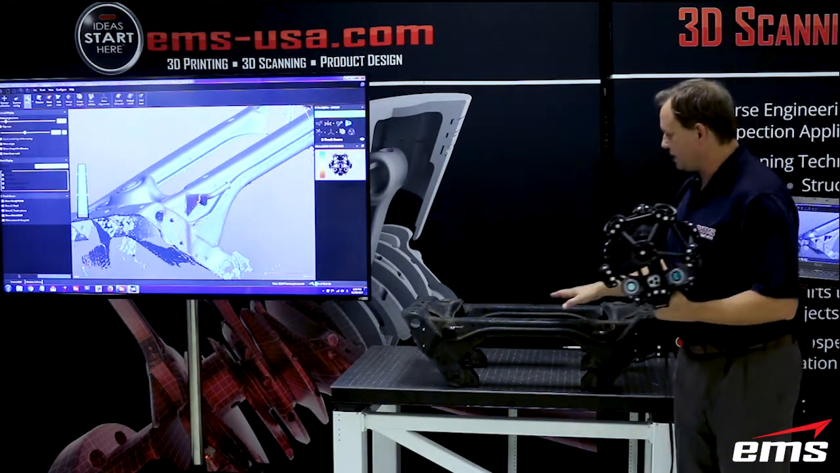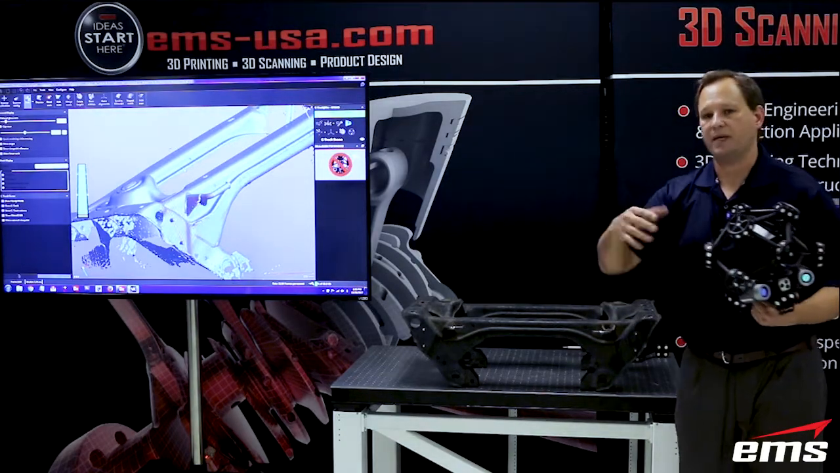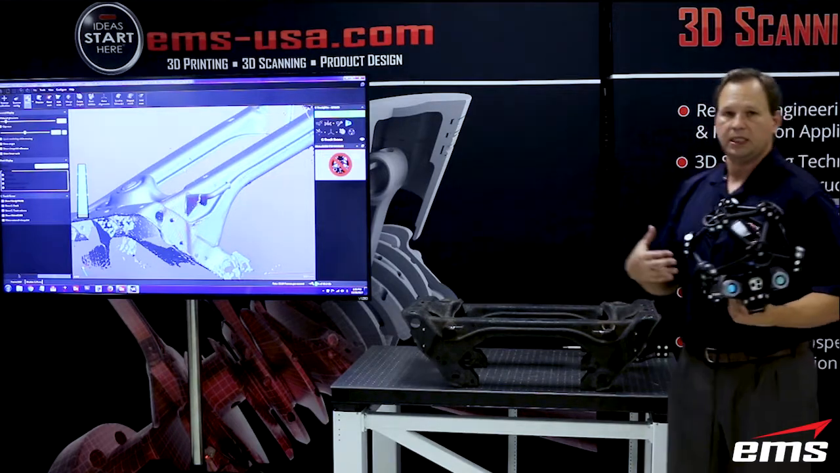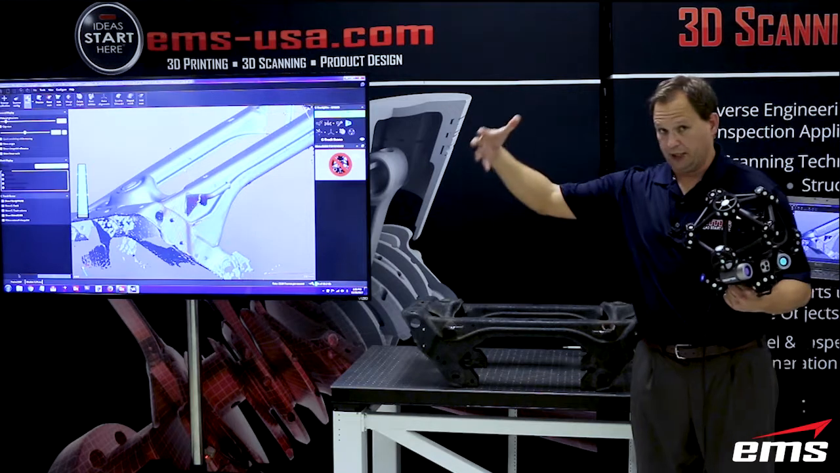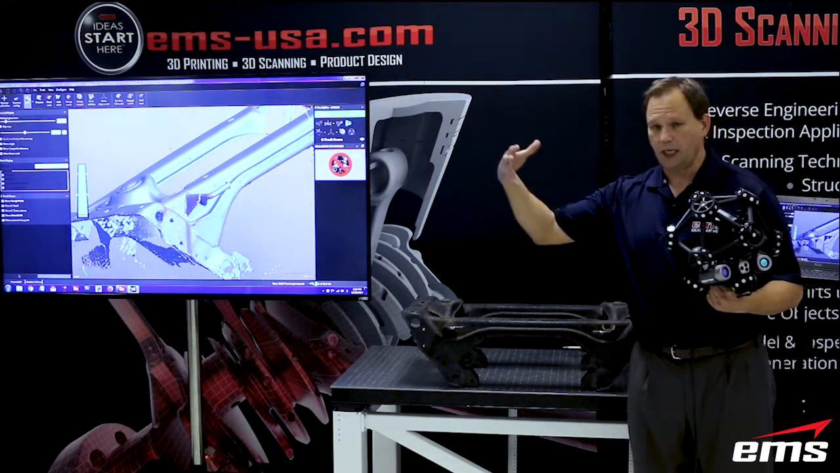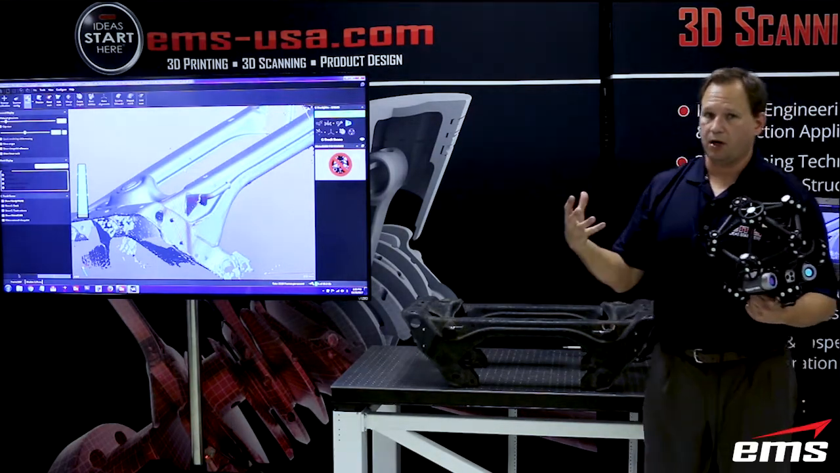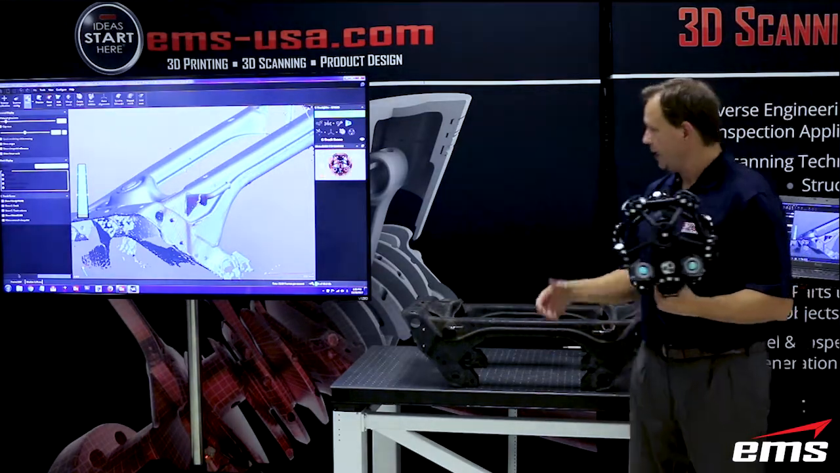The problem with this setup is I can't move it. I can't move the part, and I can't move the C-track because it'll lose the relationship between the two. And that's typical of a lot of your other scanning systems, your ARM-based systems, a lot of your tripod-mounted systems. The part can't move, and the scanner can't move, or with an ARM-based system, the base can't move. Obviously the ARM moves, but you can't move the base. And that's a real problem.